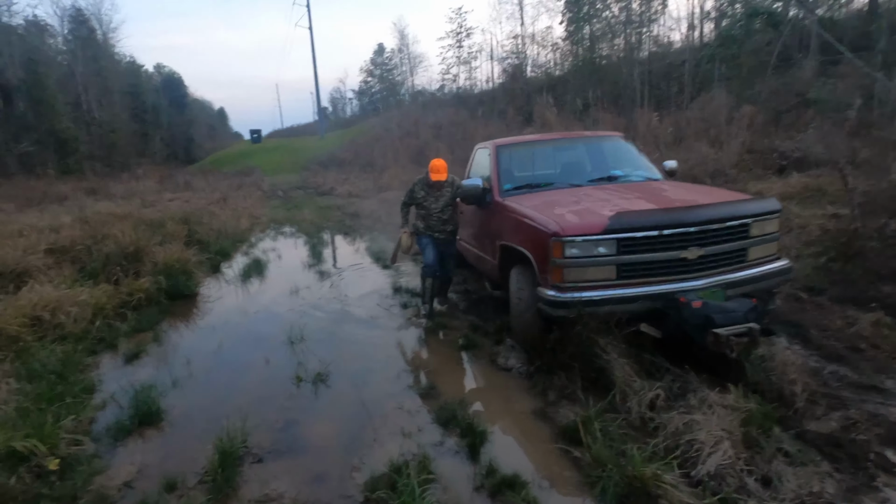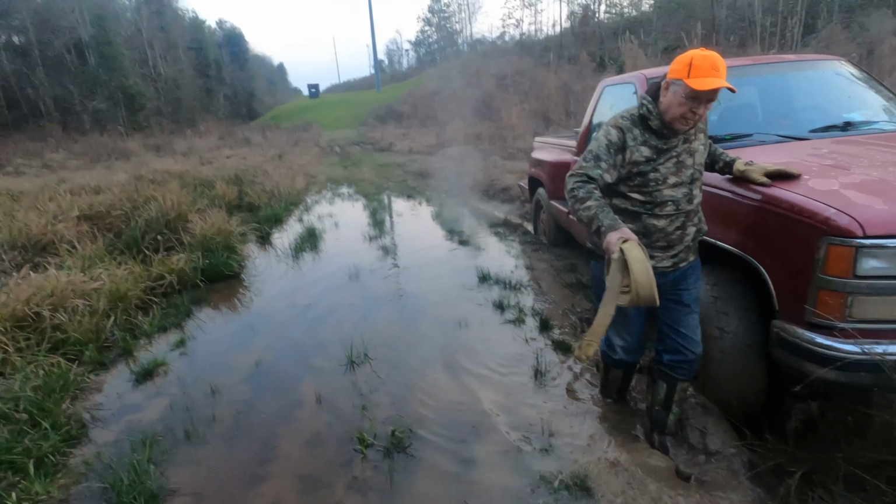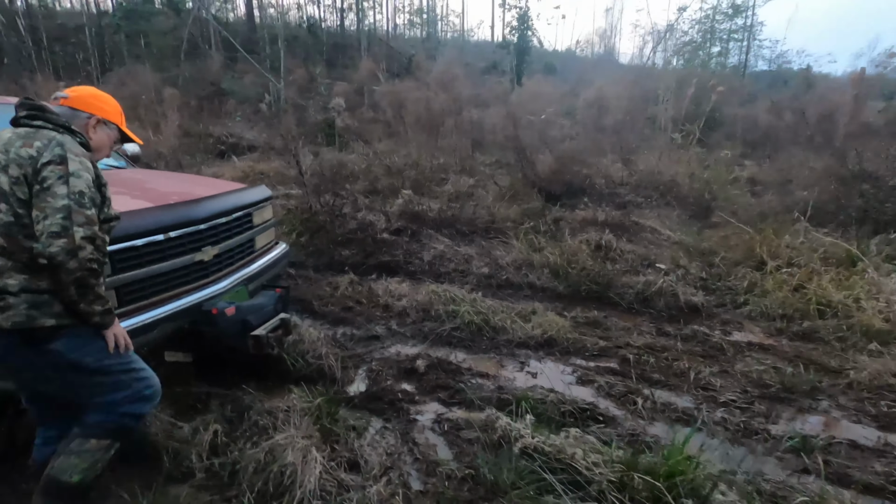We used the winch and got the truck unstuck and made it home after another successful hunt. I hope you enjoyed another all-American adventure.